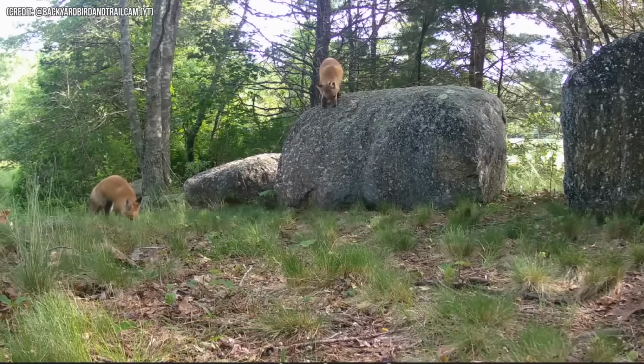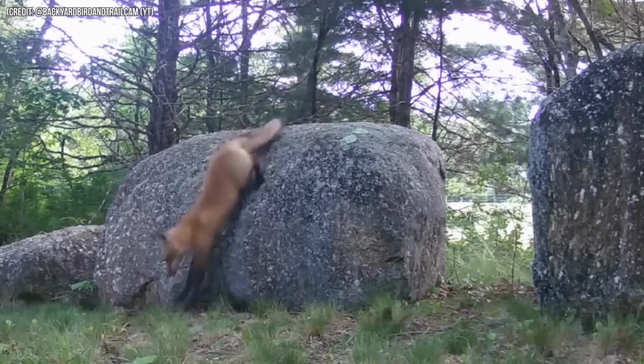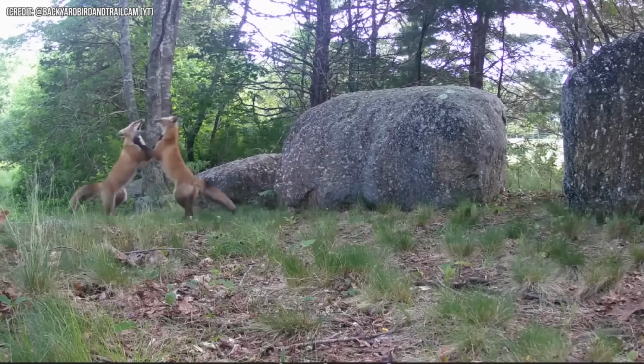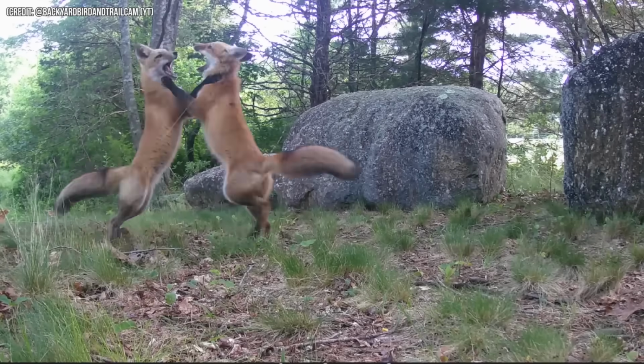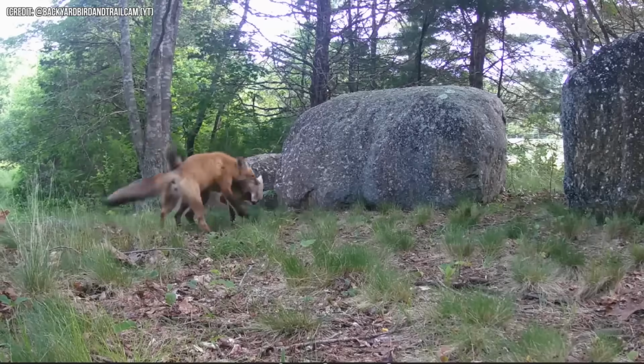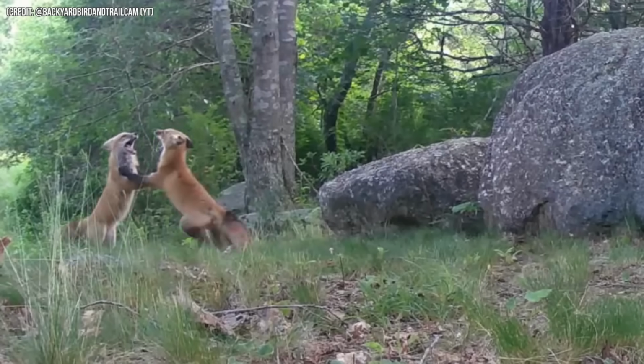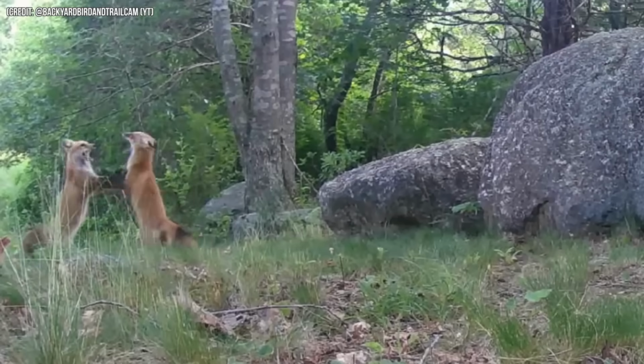For the first few seconds, it was nothing but peace. But as soon as the second fox jumps off the rock, the battle of dominance starts. Even though it lasted for a few minutes, the video ended without showing who won and who lost.